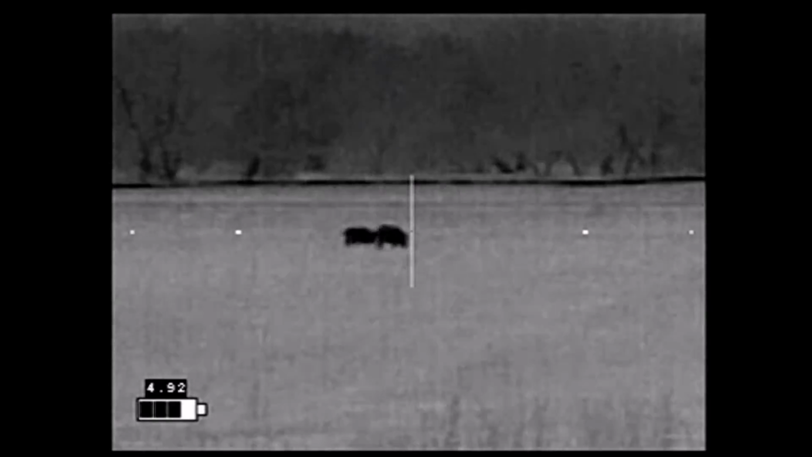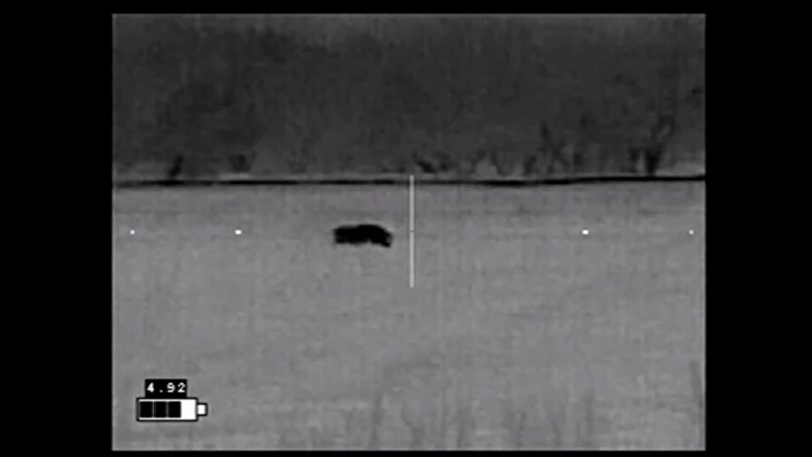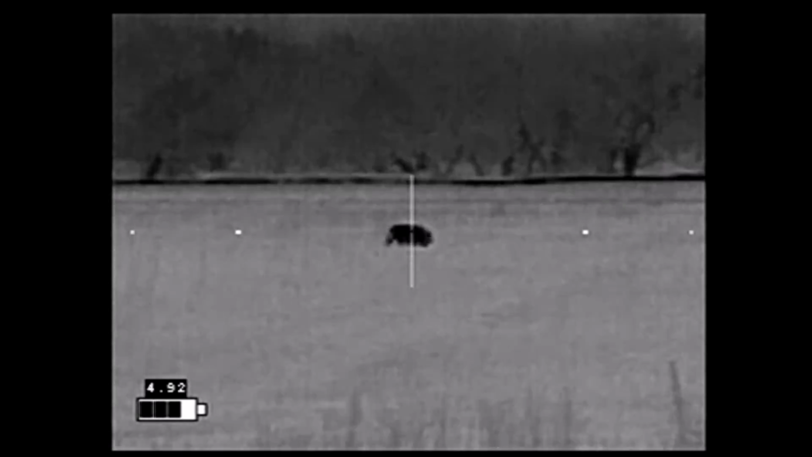The distance turned out being further than we expected, and we both ended up getting off to a bad start.